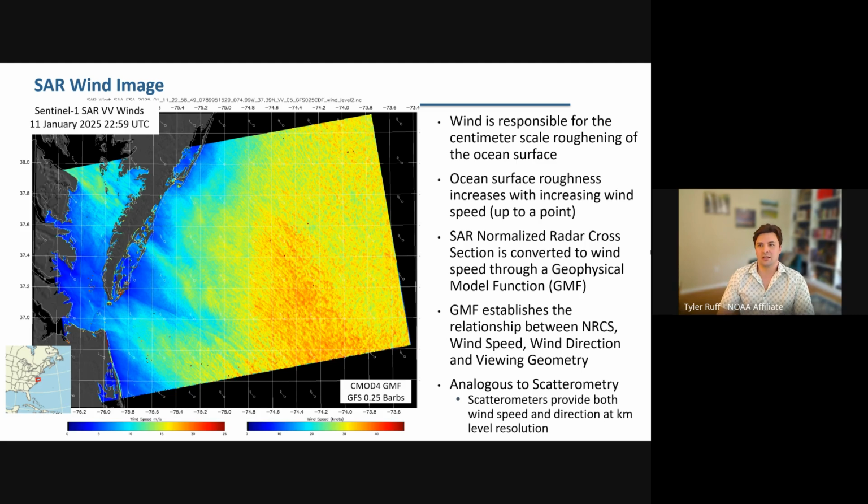So wind is the primary source for the centimeter scale roughening of the ocean surface. These are capillary waves, and the actual physics involve Bragg scattering, in case you're interested in learning more about that. But that's about as far as I'll go into the physics. But essentially, ocean surface roughness increases with increasing wind speed up to a certain point, and I'll discuss that later.